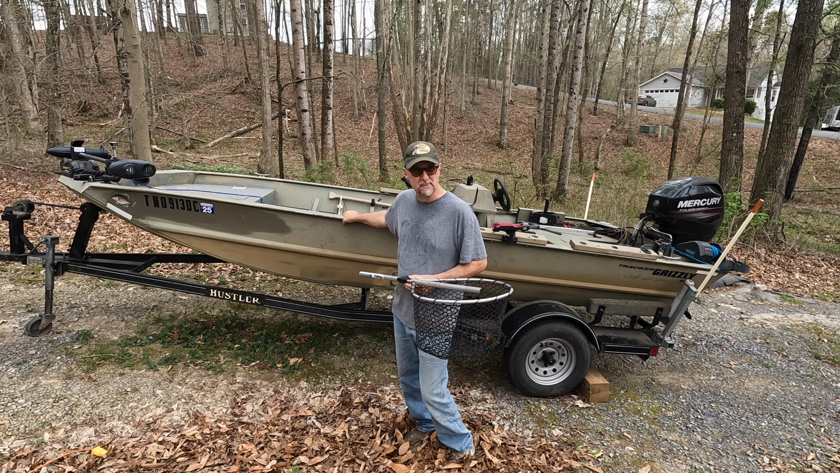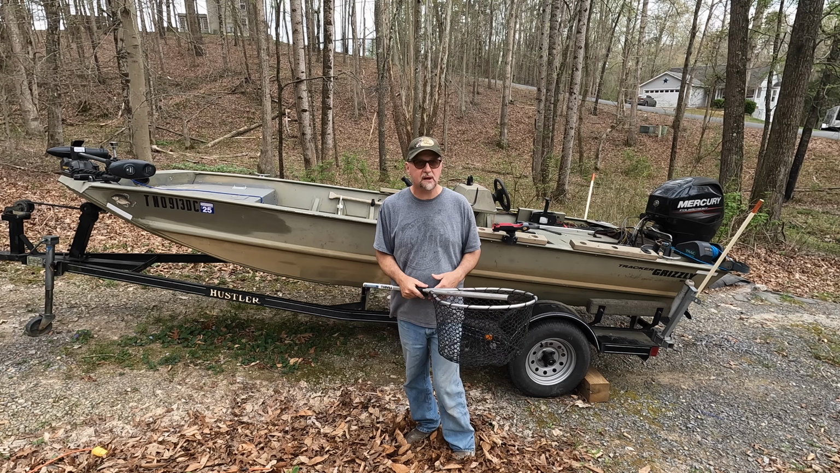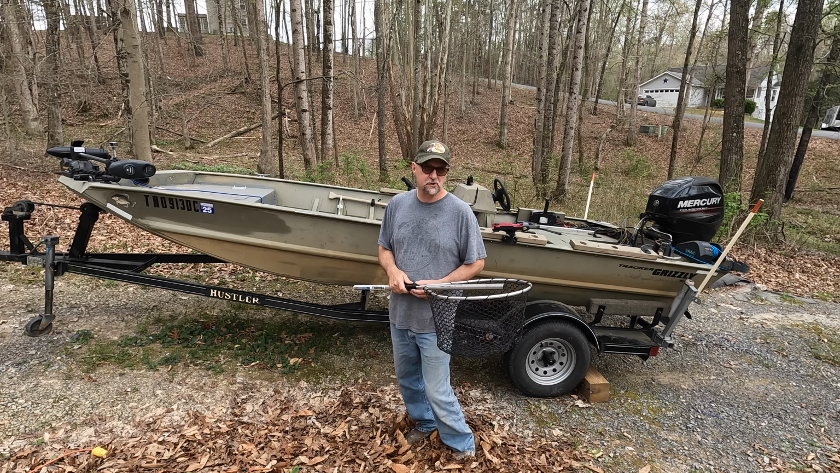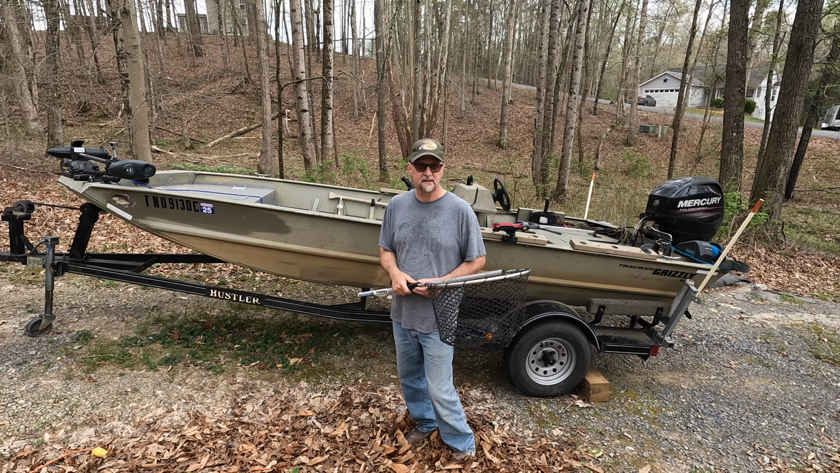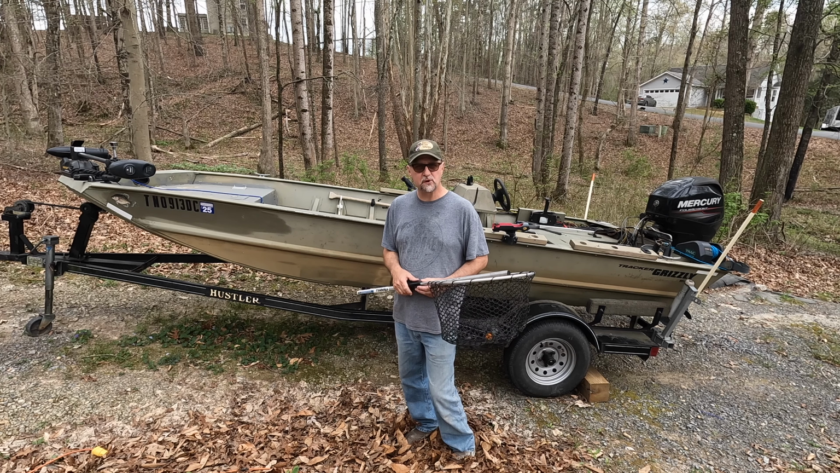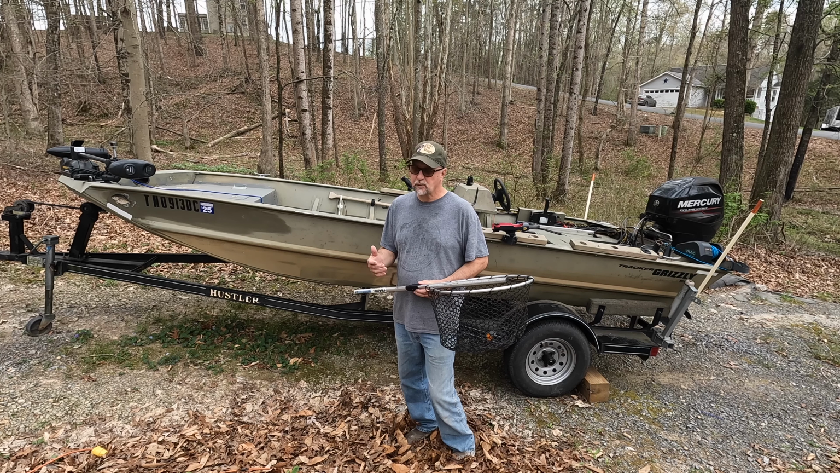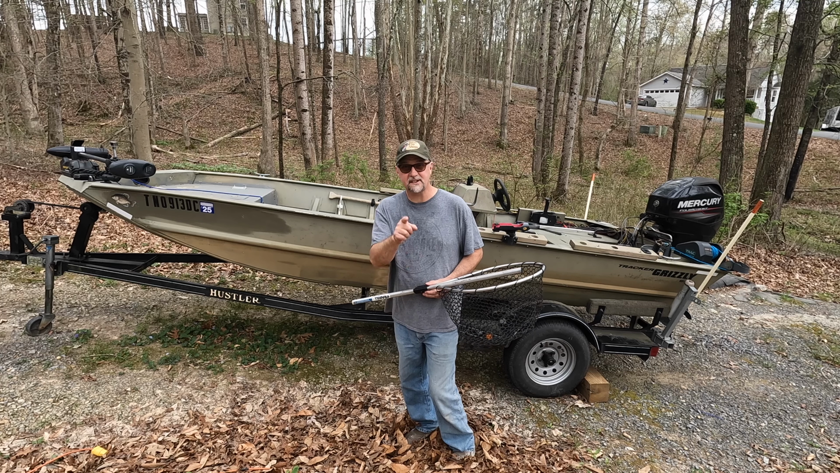Anyway, we're getting her all cleaned up, got the motor tuned up, got the trailer taken care of. We are heading to Lake Weiss in Centre, Alabama for our annual one-week fishing trip. Myself, my wifey, the Crappie Queen, and the Next Cast. We're going to be doing a whole week-long series of crappie fishing down on Lake Weiss, so we're going to have a good time. You don't want to miss it. Make sure you're there for the next adventure.